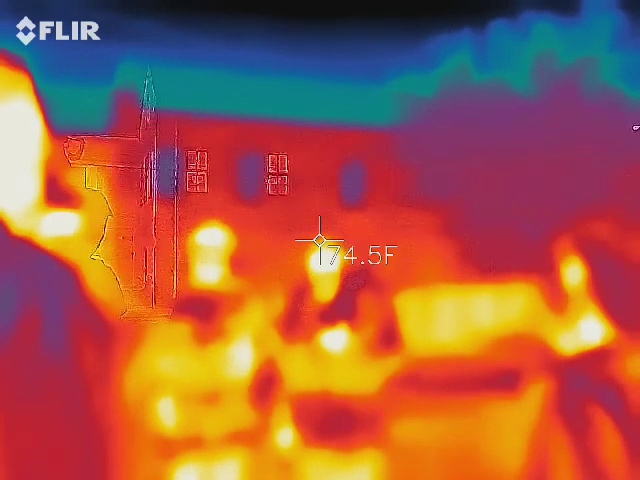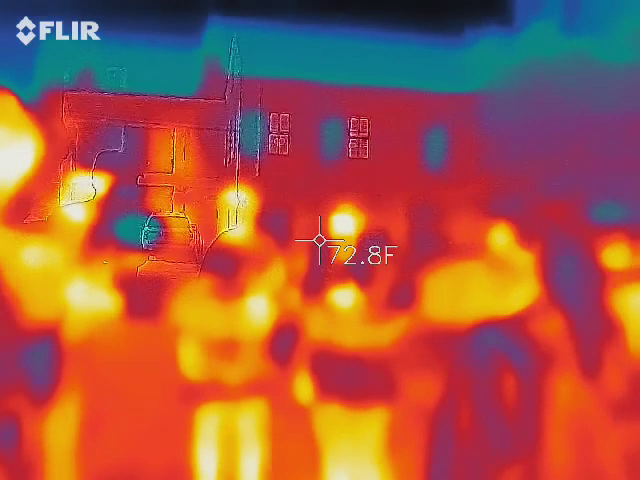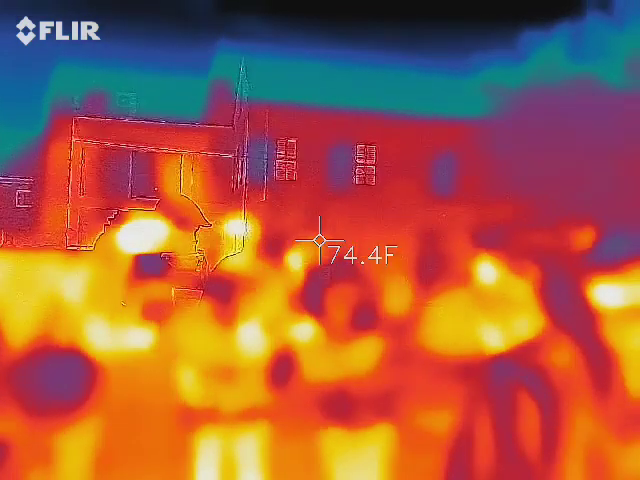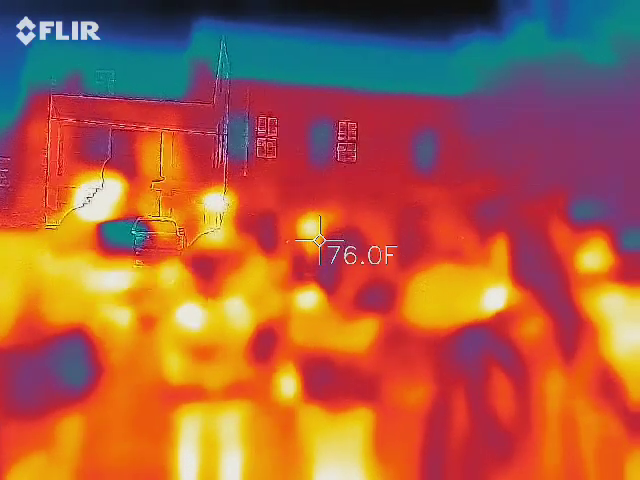Everything's going bonkers. But he's right around, I'm going to guess, around 20 to 25. You got nothing? Not necessarily. It's not coming from here. It's coming from the rest of the device.